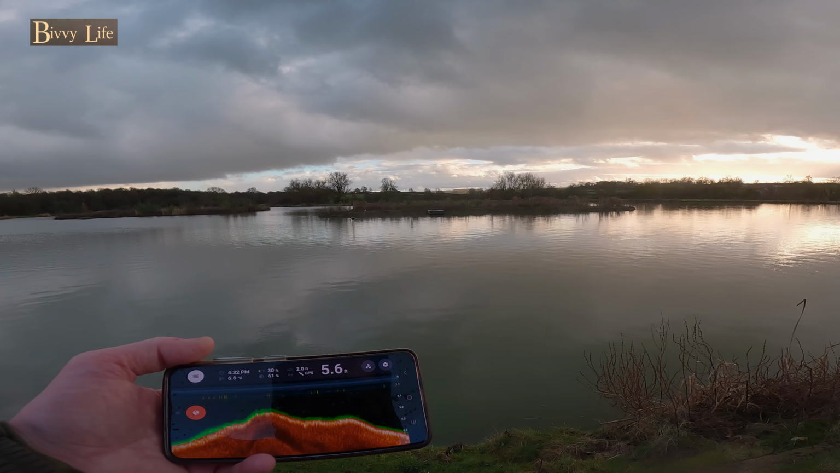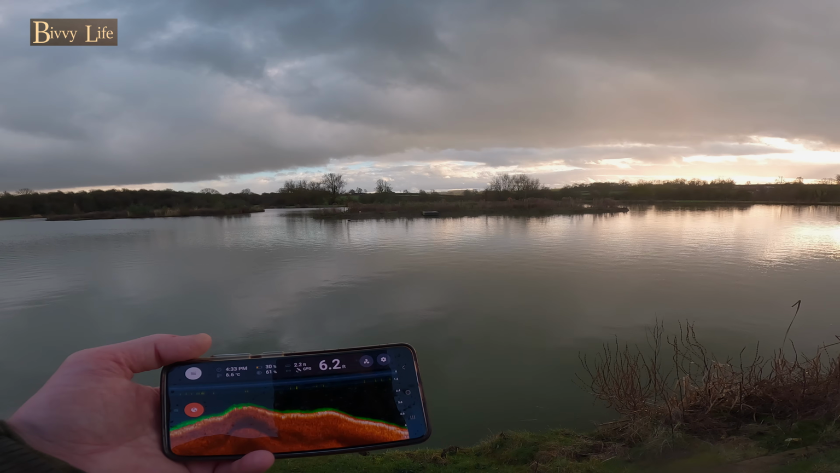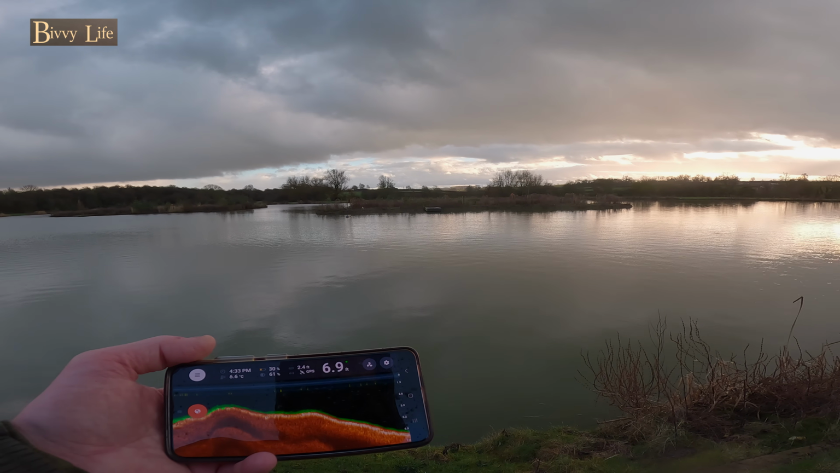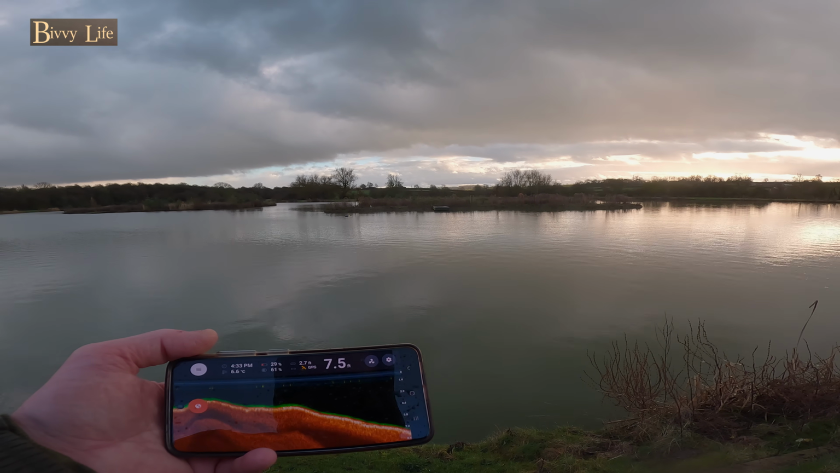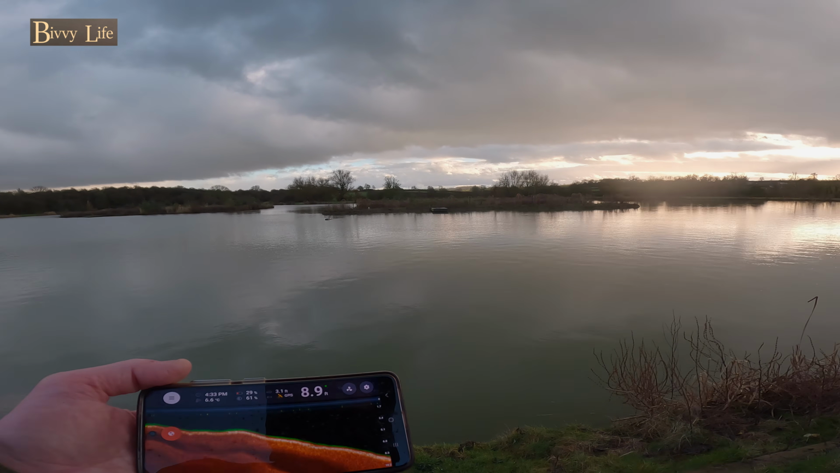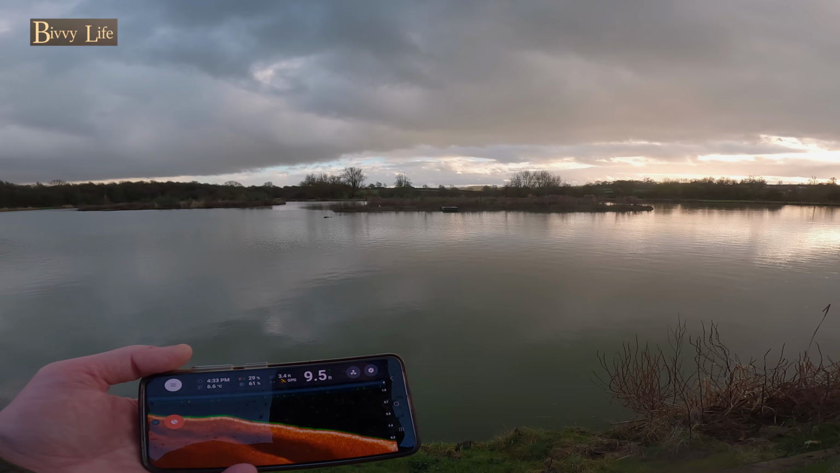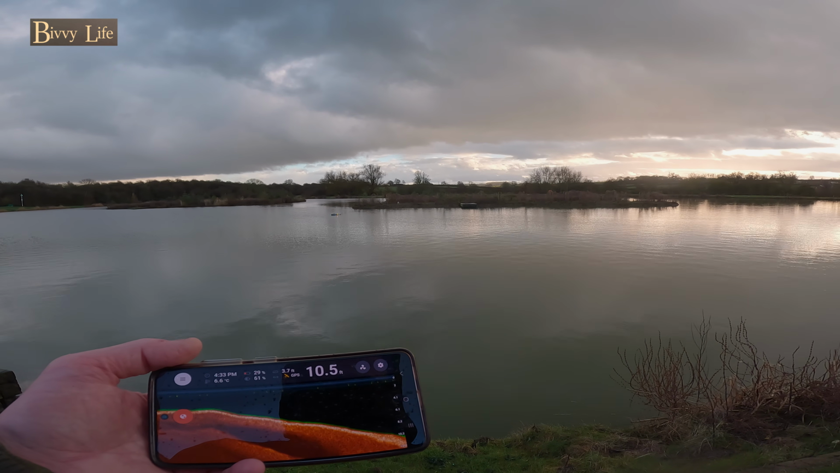Right, we're about 4 yards off now. 5 feet 6. 5 yards. 6 foot 6. About 6 or 7 yards off the island now, and it's dropped down to 8, 9 foot.